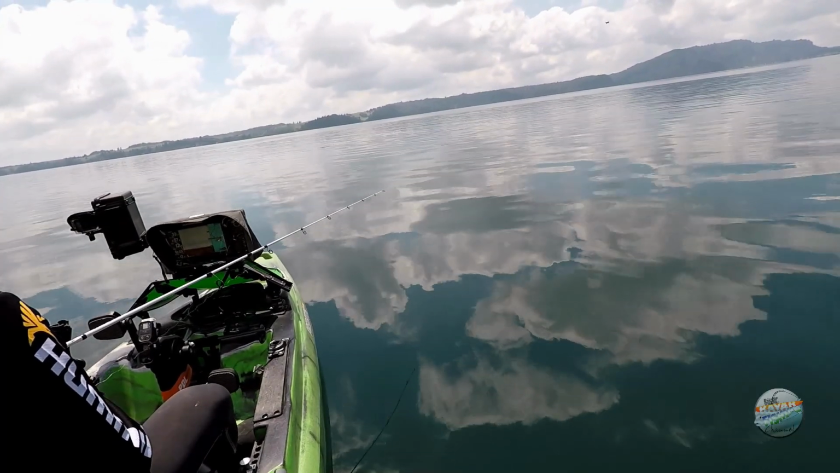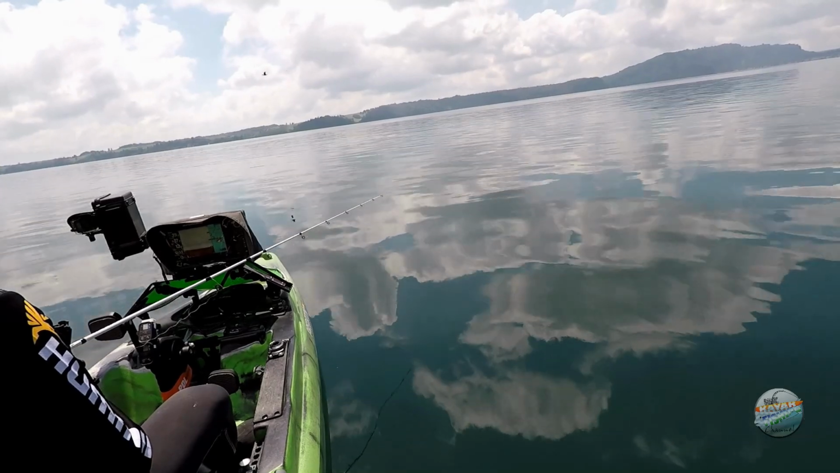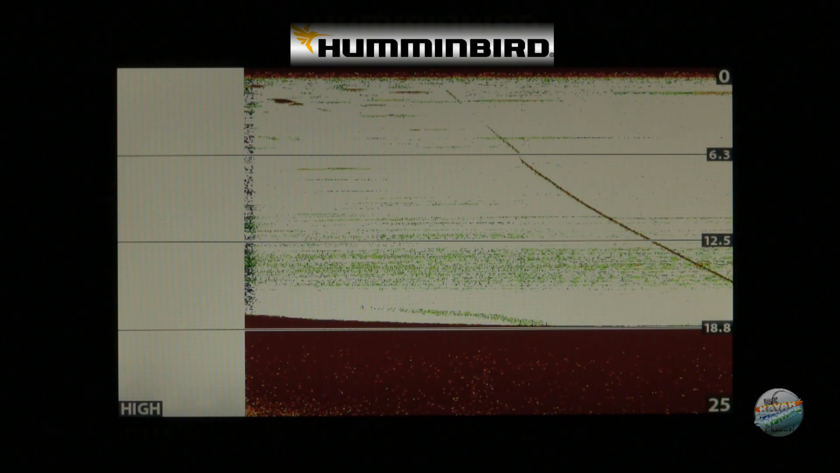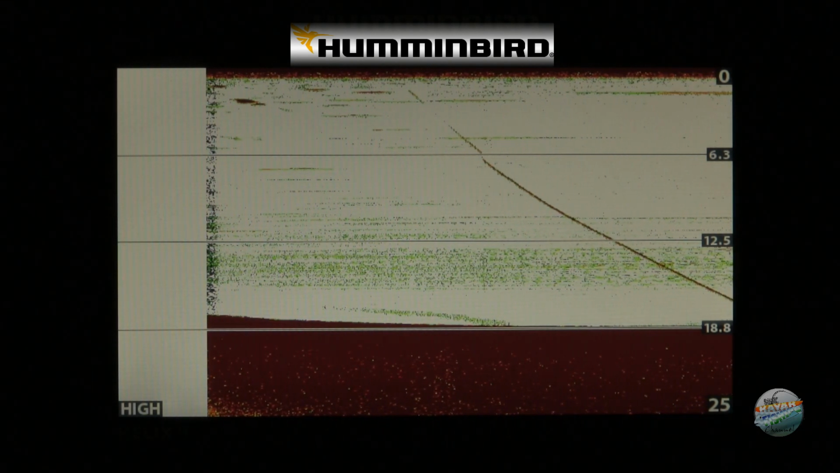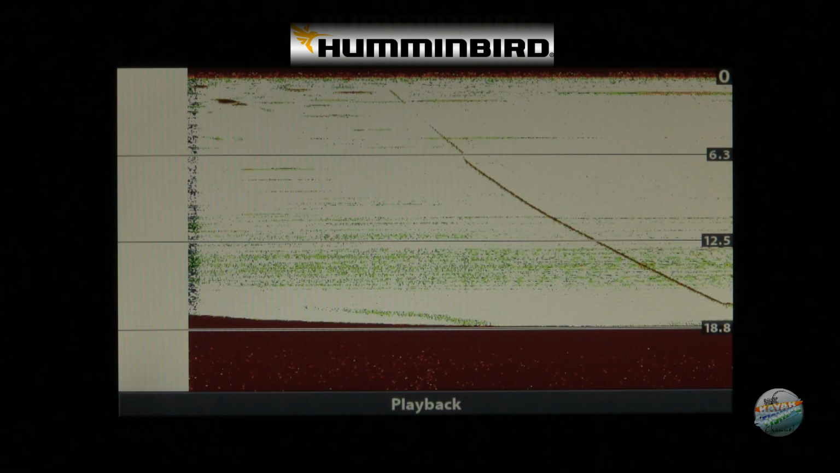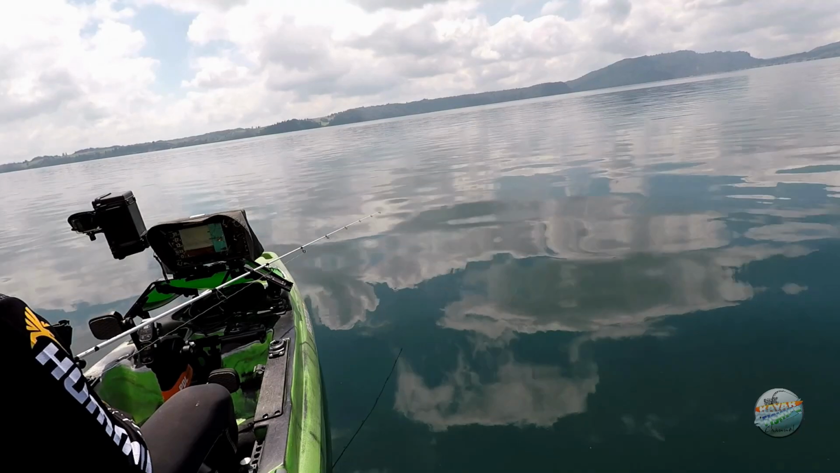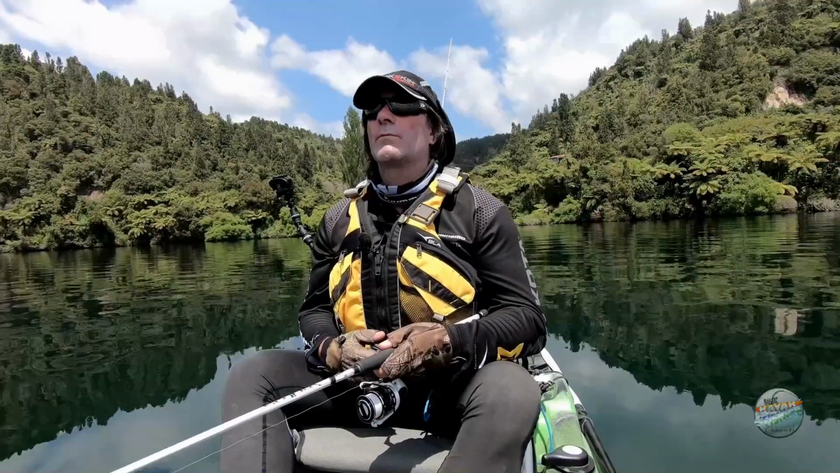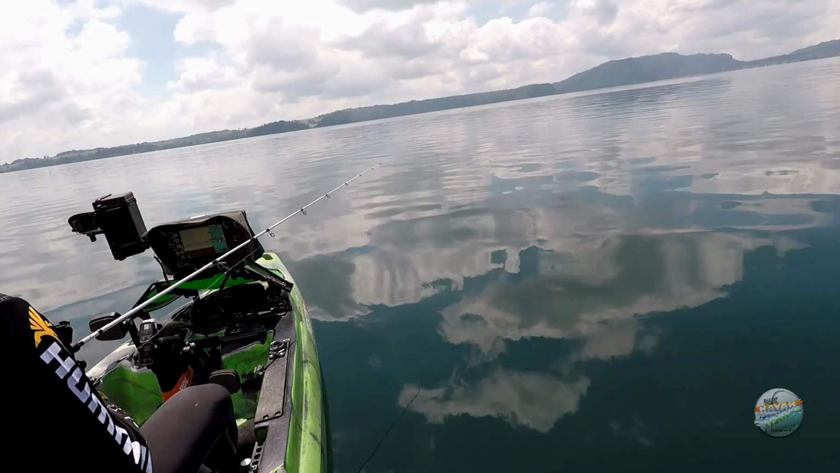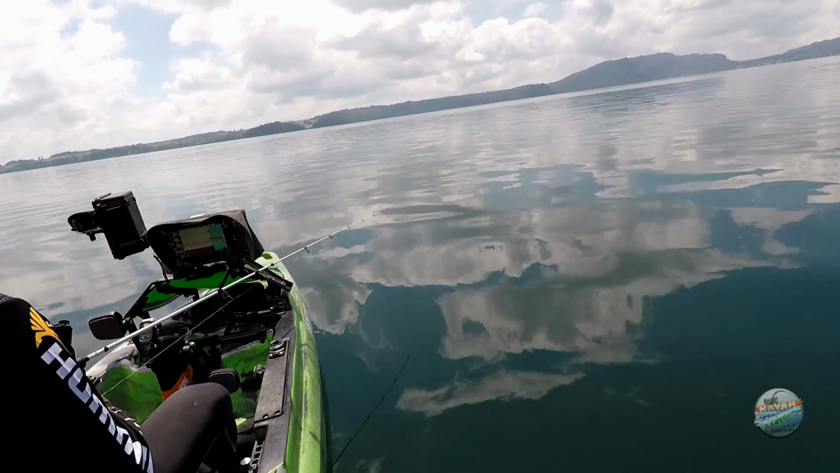I've got a 1/6 of an ounce jig head. So we're watching that soft plastic and that jig head drop down, and then we're getting it just above the bottom. The fish are hard on the bottom at the moment, so once we're getting it down to the bottom, then we're stopping it, and then the technique is just a little flicking action.